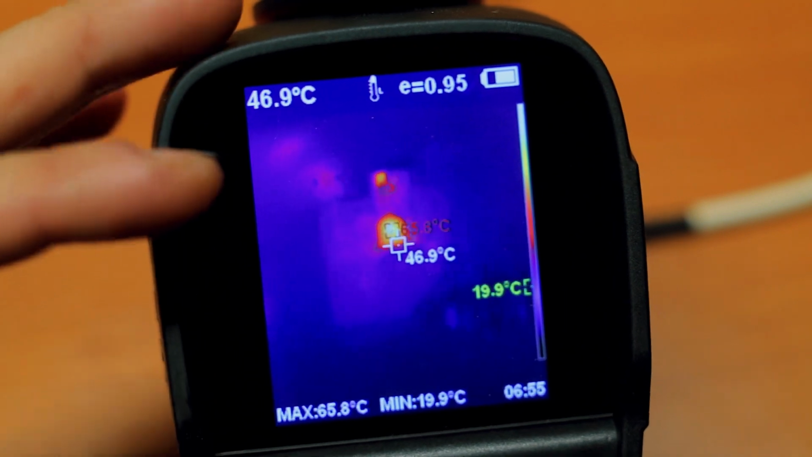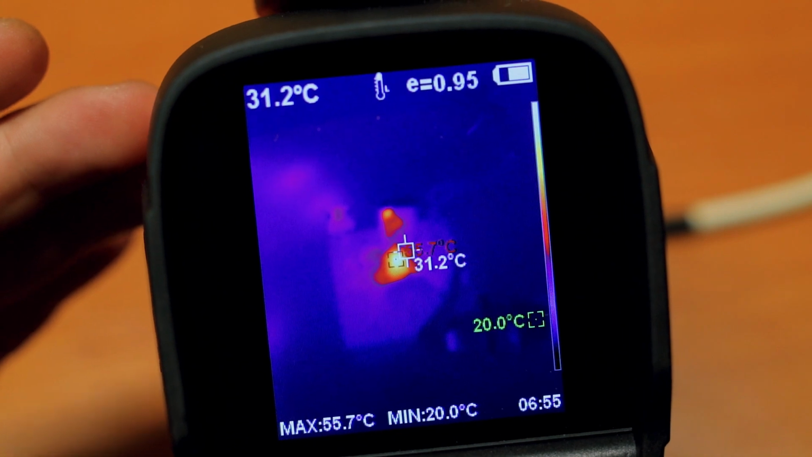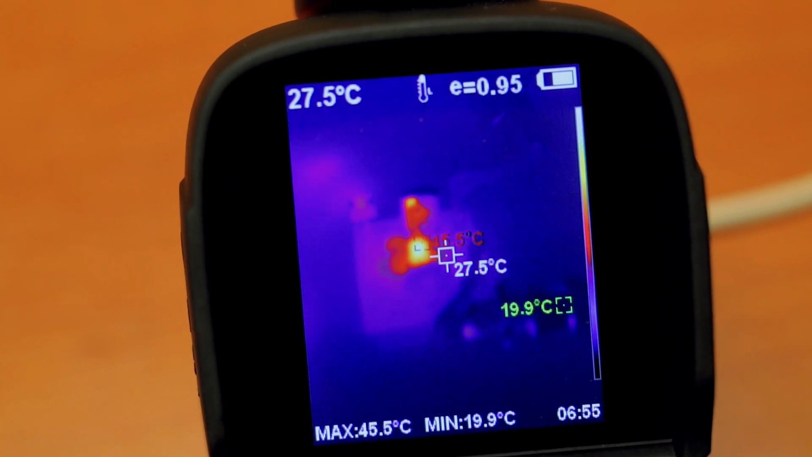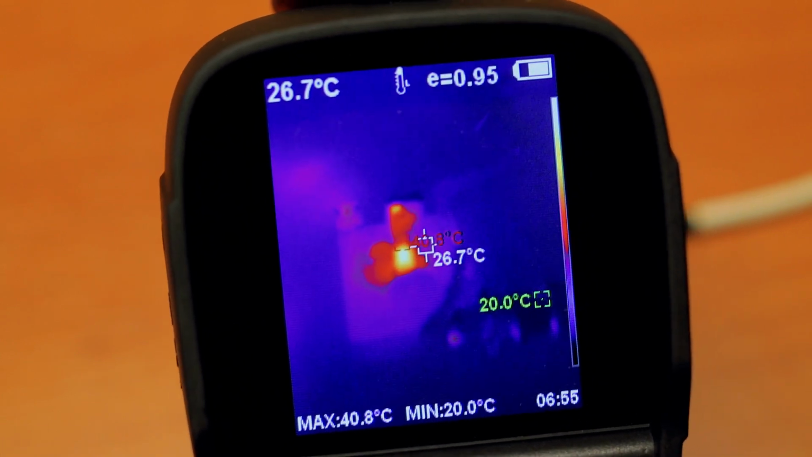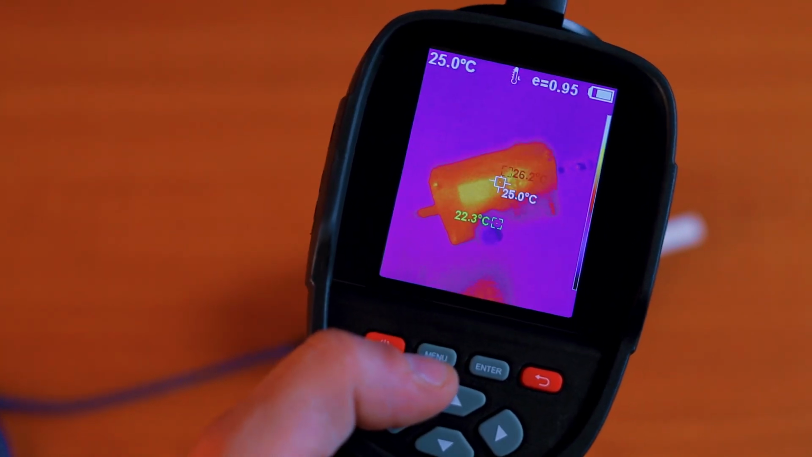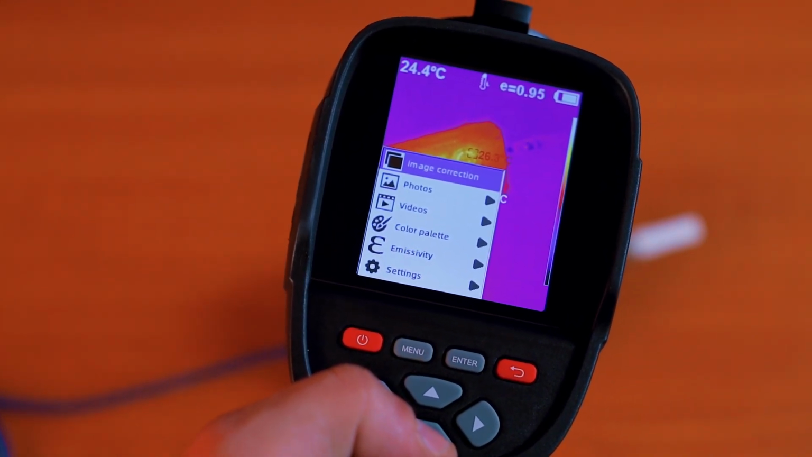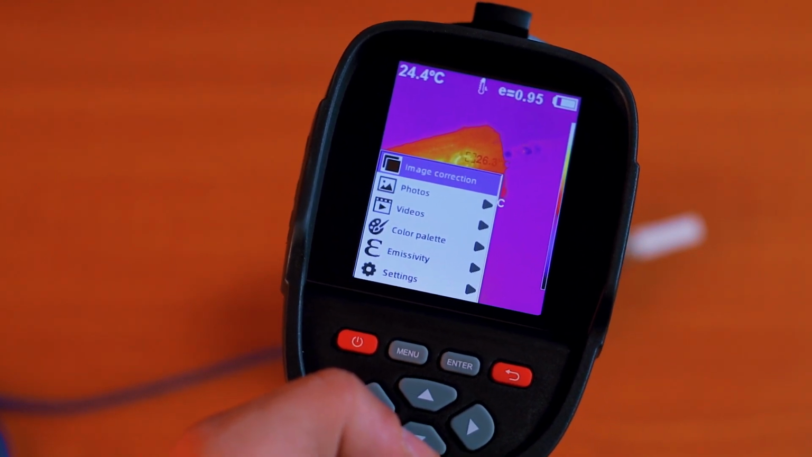But yeah, that's a way to see the efficiency of the camera and how useful it can be in electronic projects. But anyway, let's dive a little bit more into the menu of the camera, and we'll talk more about some other details and some other possibilities where you can use this thermal camera. But anyway, let's go through the menu system really quick. So if I click on the menu, I can go to the image correction settings. So basically I'm adjusting the parallax between the two cameras, the thermal camera and the regular camera.